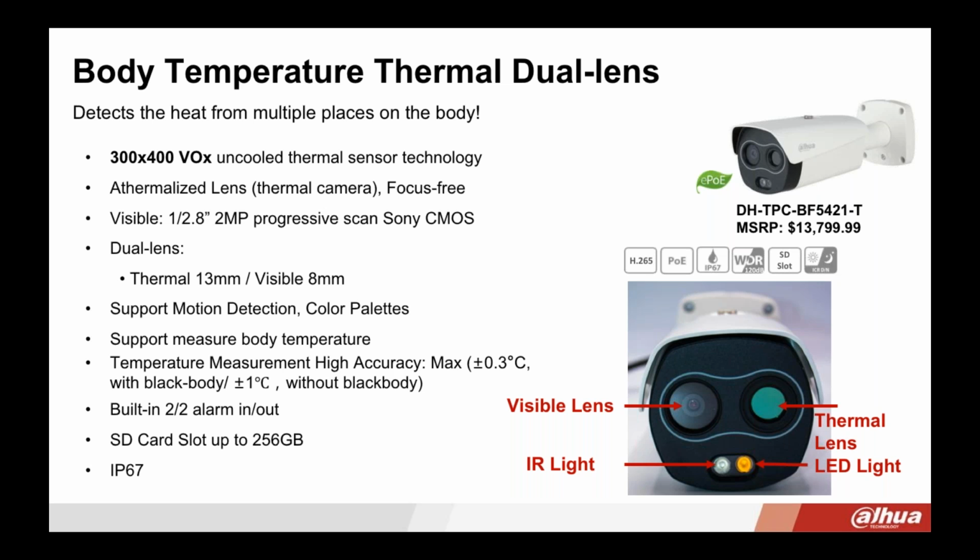If you're familiar with our ePoE technology, it's going to allow for greater distances. Also it is going to allow you to install over coax as well as using it for traditional IP. So if you do have a coax system in place, you can definitely use this with our converters.